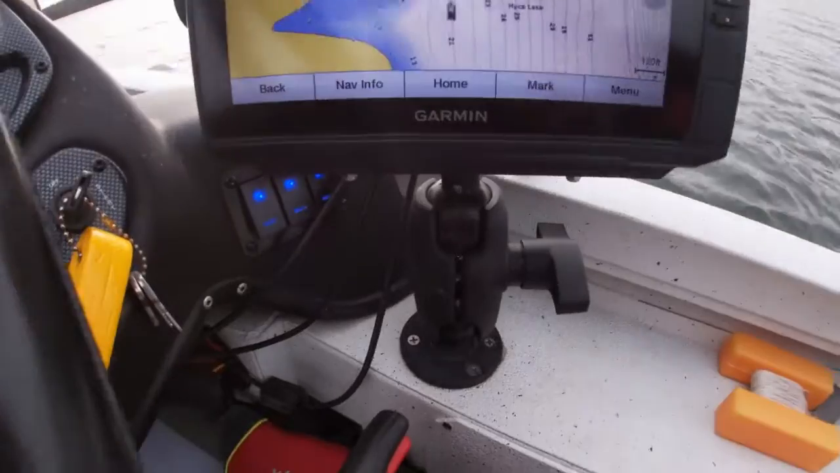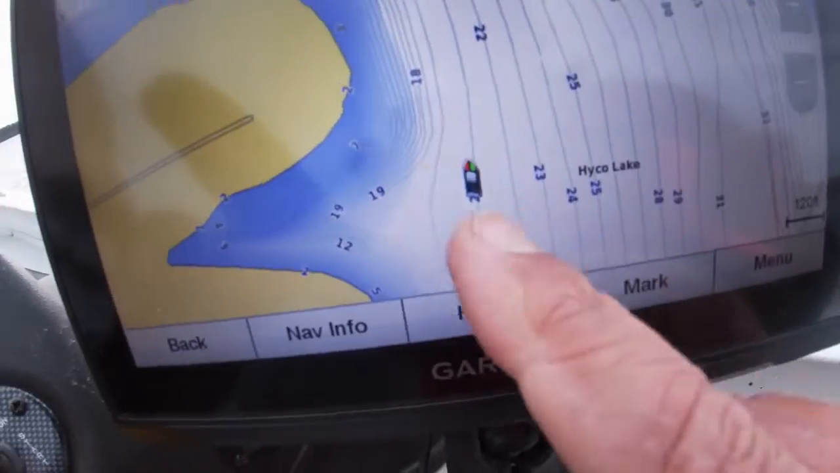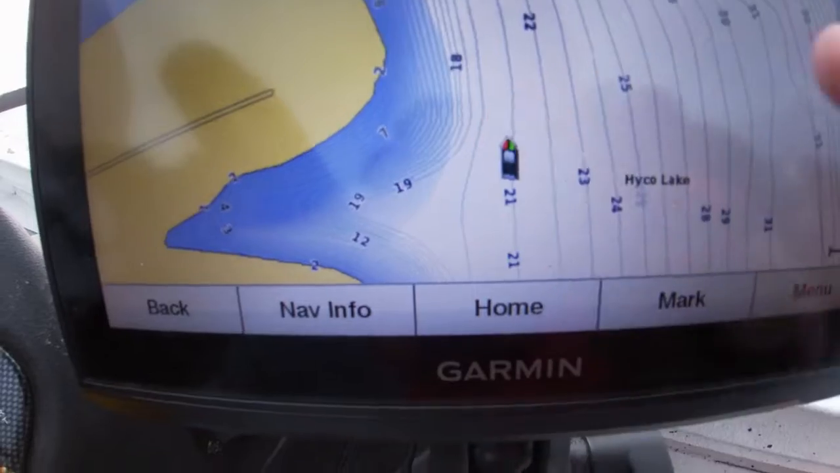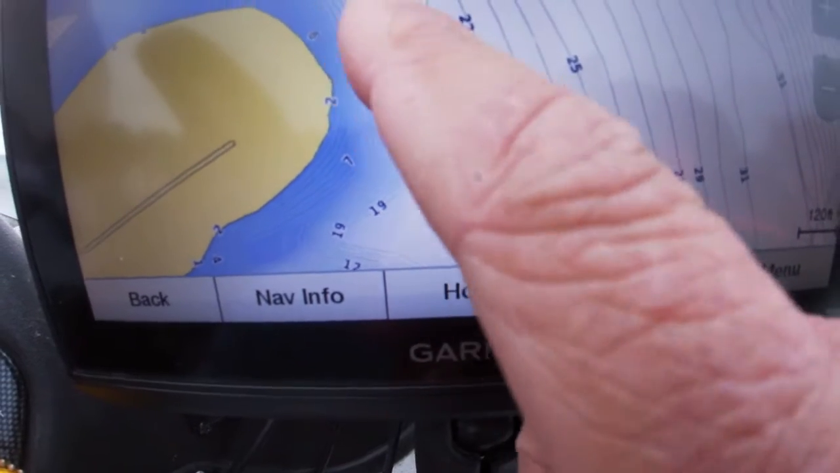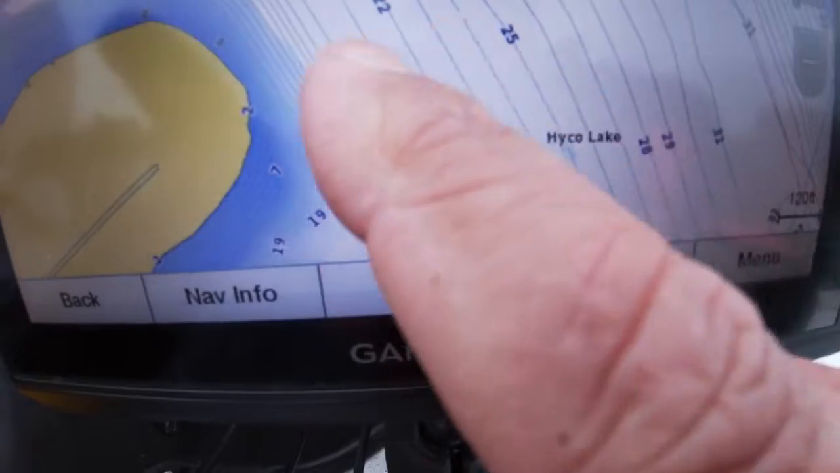So let's just keep looking. And one other thing I want to show you. You'll see your lake has contour lines here. So if I'm coming up on this point, it gives me an idea of where to keep my boat to run in that 20 to 30 foot range. It runs out to about 25 feet right here.